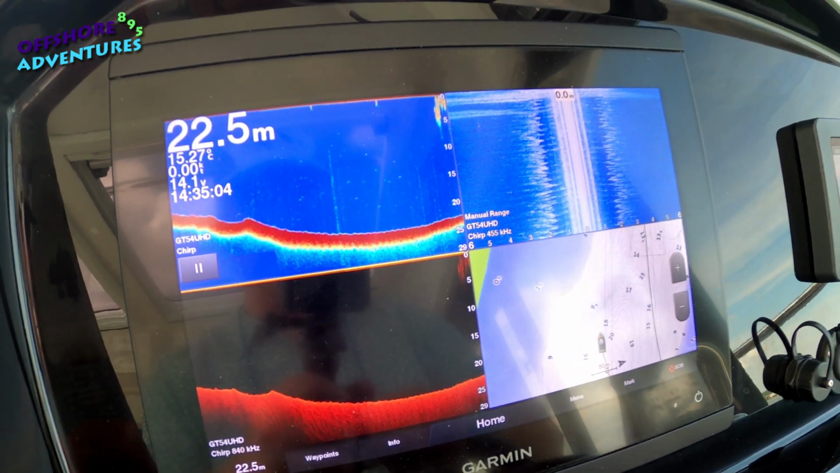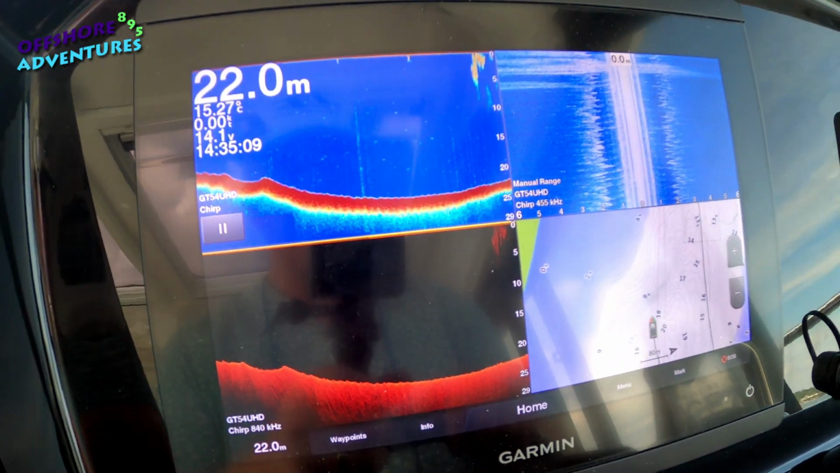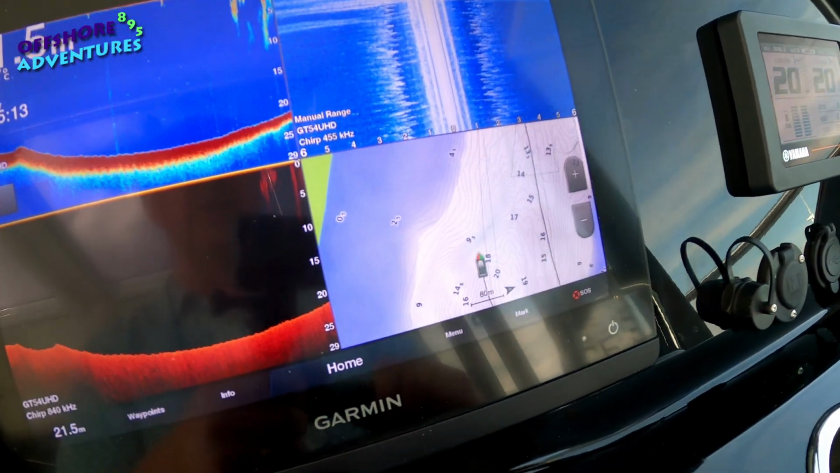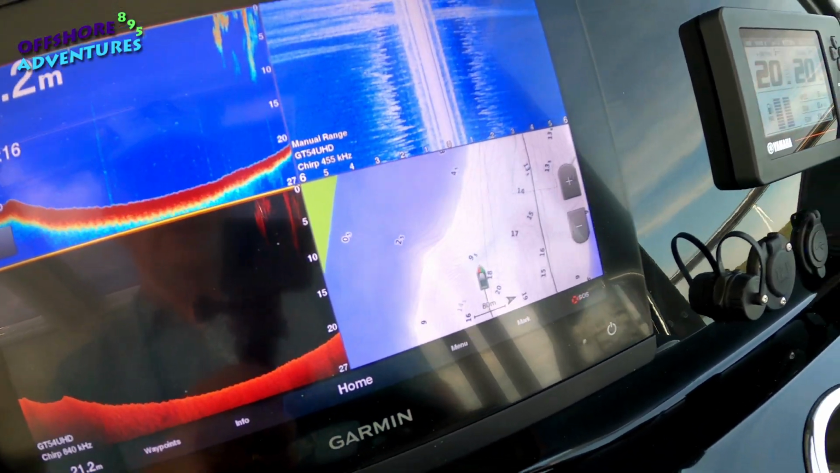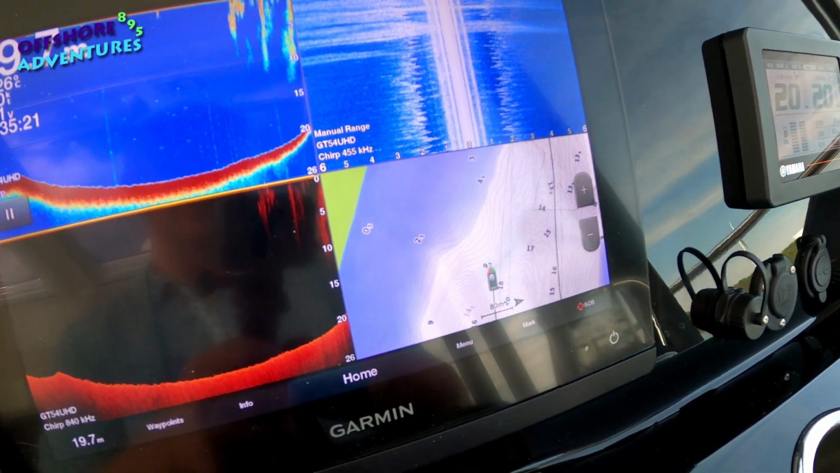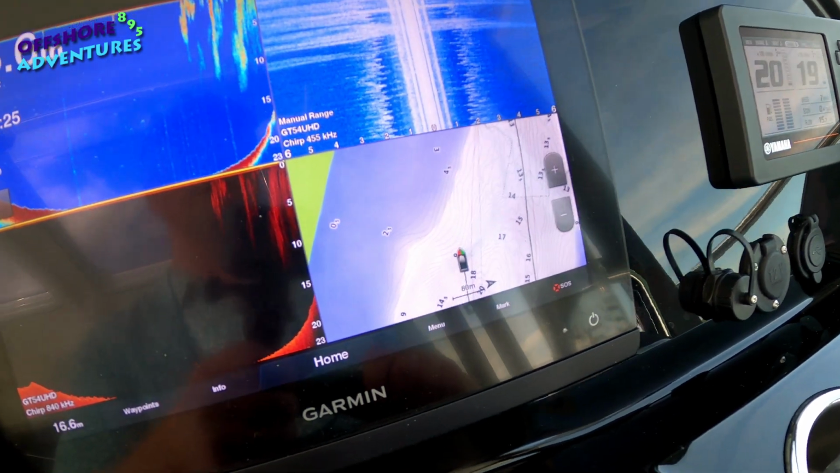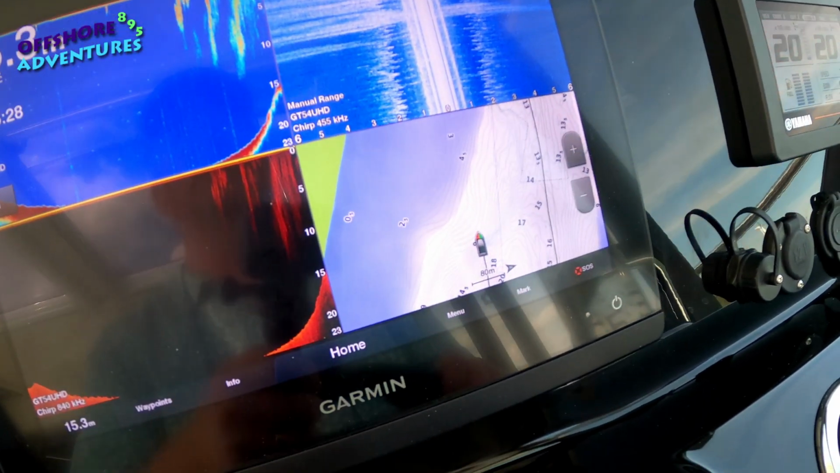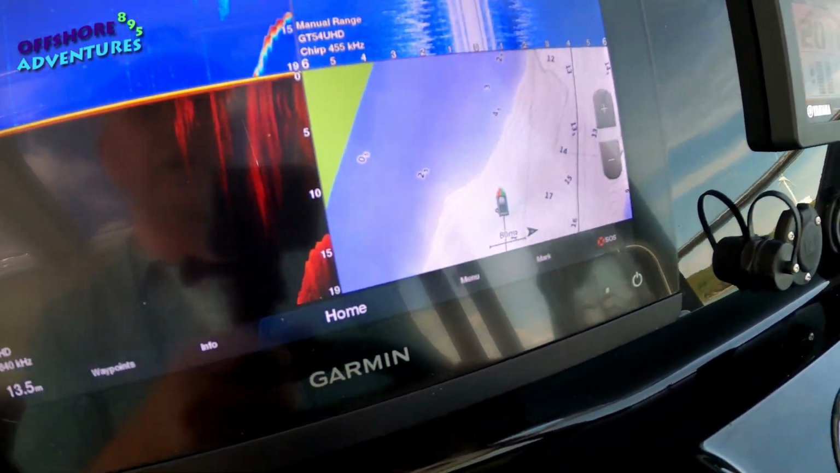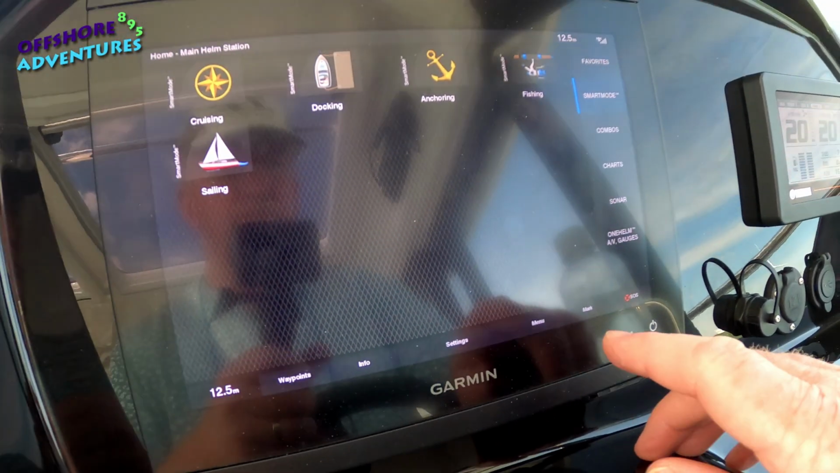Gives us these three combos, if you like, of representations of what is beneath us, plus of course your standard navigation chart, which when it's in fishing mode gives you a lot more detail of the contours beneath you. Again, probably for the same reason that you're perhaps looking for those shelves, those steep drop-offs, the wrecks perhaps, or the places where fish might be hiding. So let's go back to the home.